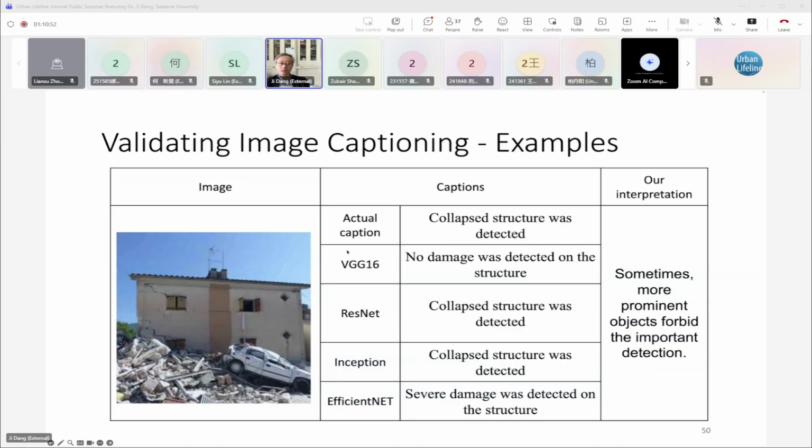And we use image captioning models with a few backbone models: VGG, ResNet, Inception, and EfficientNet. You can see ResNet and Inception are relatively bigger models, and they generate the same caption as the ground truth. The collapsed structure was detected. The VGG gives quite a bad result, saying no damage was detected. And the EfficientNet will say severe damage. Maybe they are talking about this one, but they ignored the pile of damage in here.